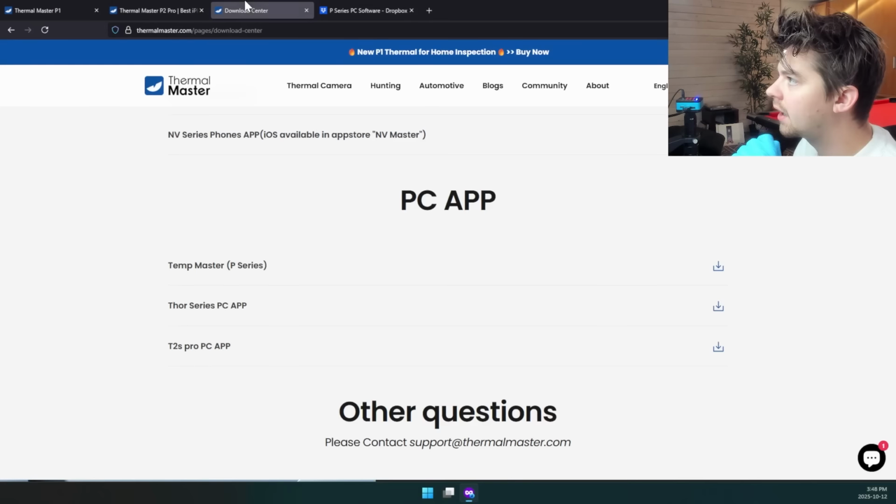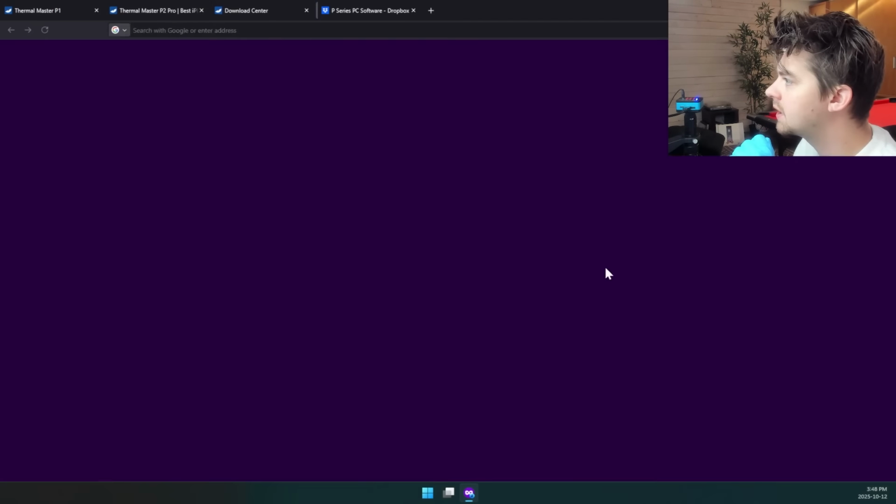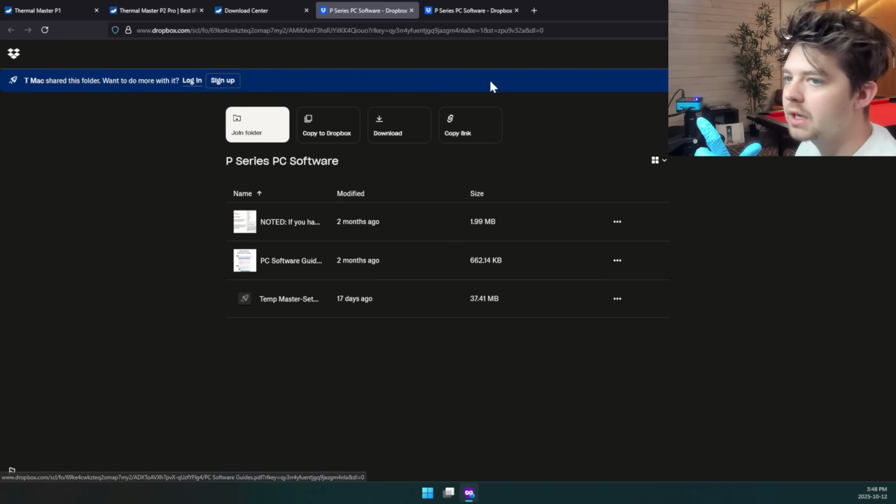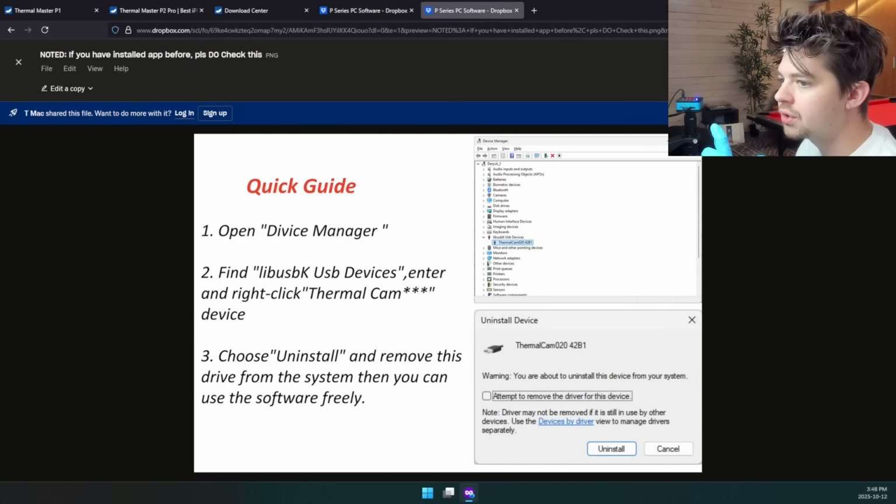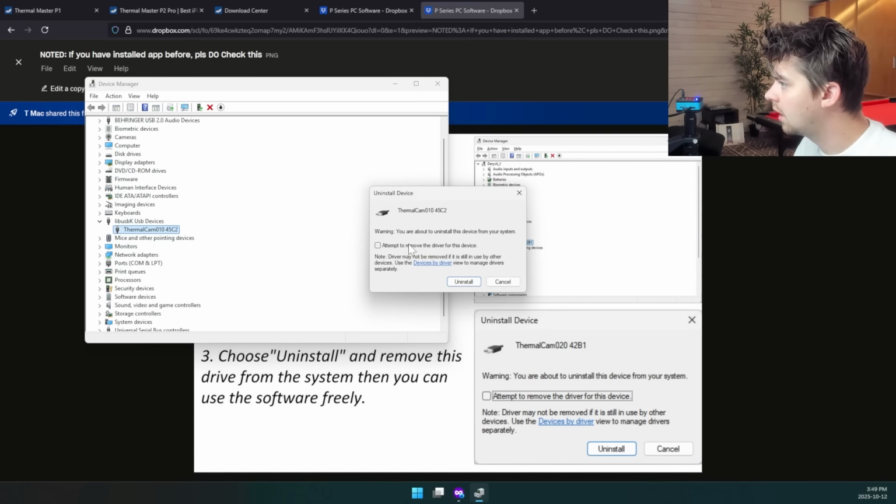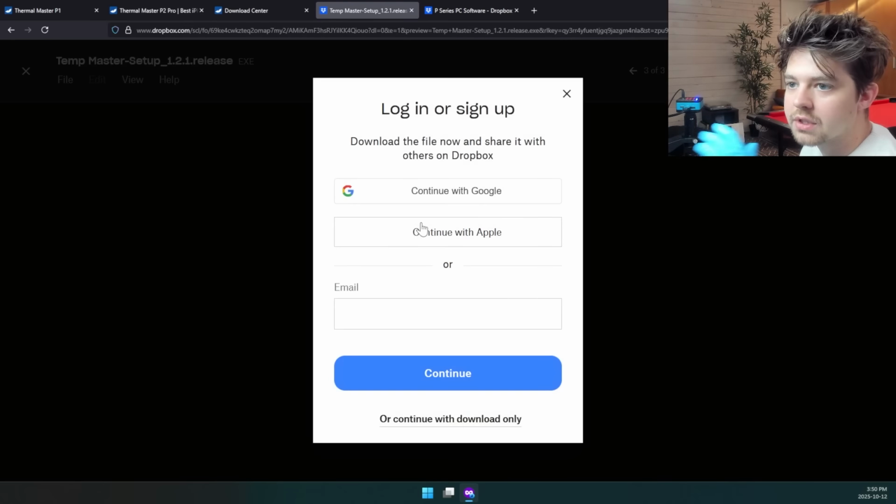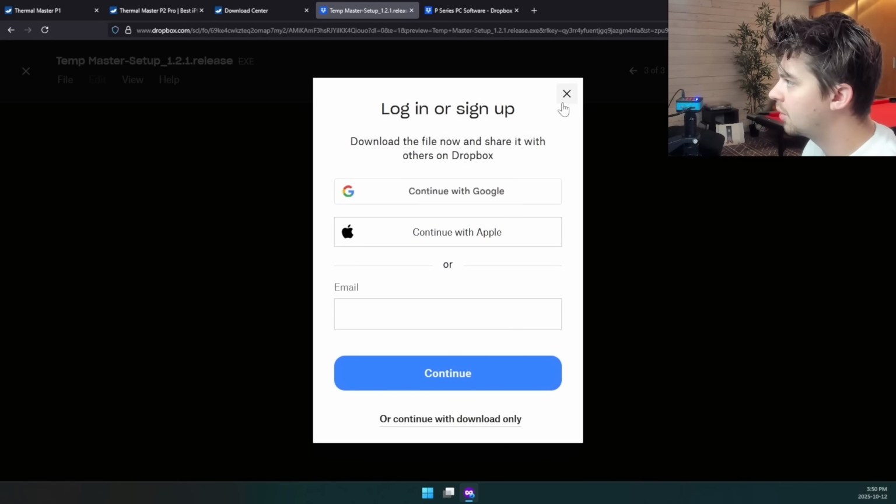Something that their download center says about the PC app: if you click this, you get brought to a Dropbox folder with some information. And it looks like they want you to remove older versions of the driver. So let me do uninstall. We're going to attempt to remove it. I fully uninstalled the version of the software I had before. You can see we just removed the drivers.